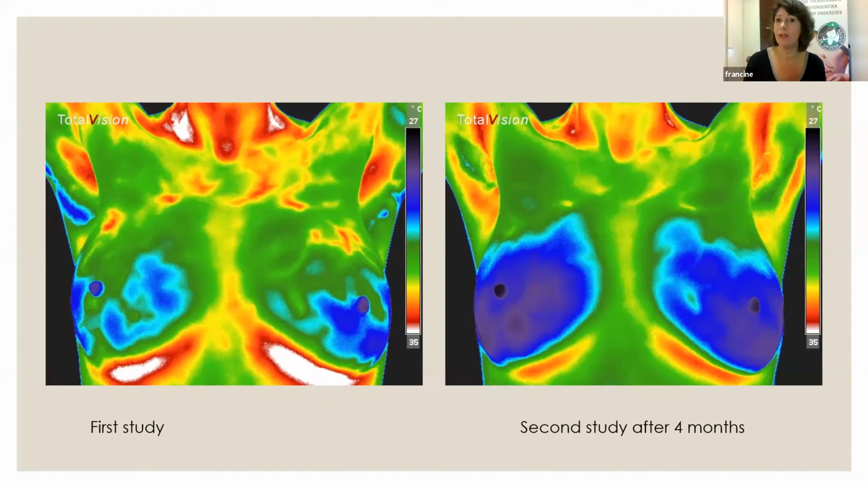But you need to have a very good interpreter, right? So the best interpreter, I think, well, I know someone in Canada, but also in the United States, who have been interpreting these thermograms for many, many years. And they will do it in English. So also for Health Optimizing Clinic in London. Yes. Okay. Wonderful. Thank you, Francine. You're welcome.